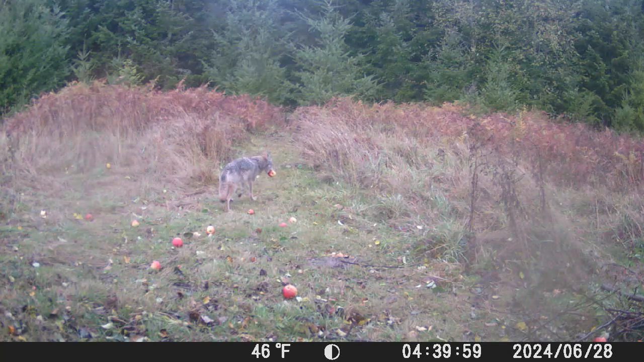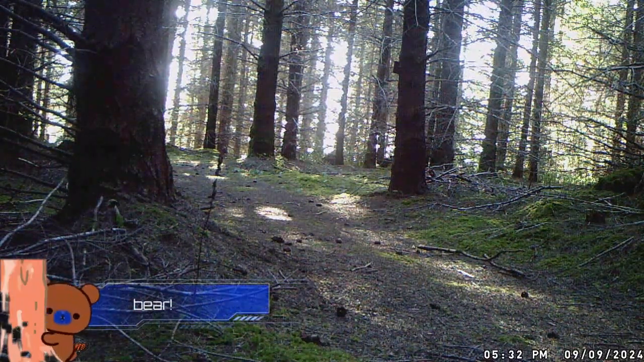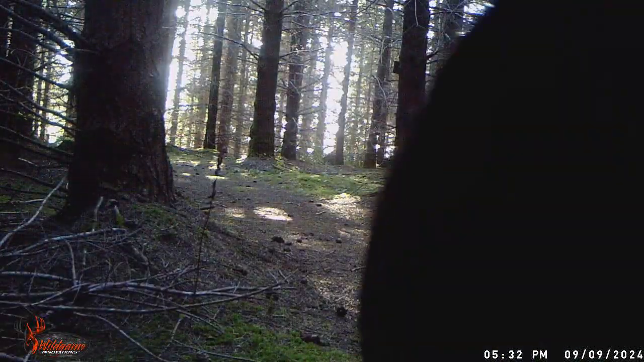All right, and then last but not least, I caught a surprise, and it was very brief. So pay attention. Right here, that's a bear. Yep, caught him one time, and I was lucky to catch him. To be honest with you, he's been very, very scarce.